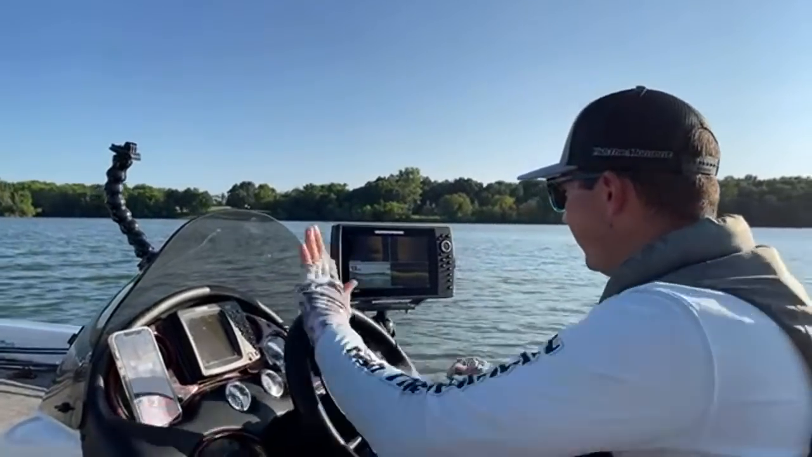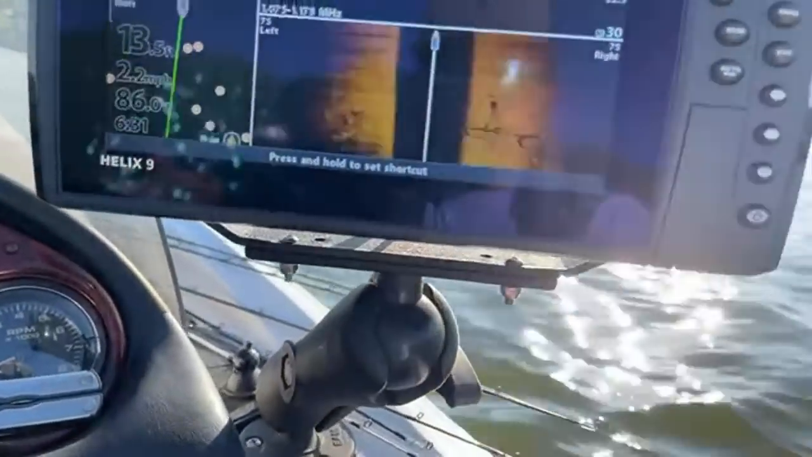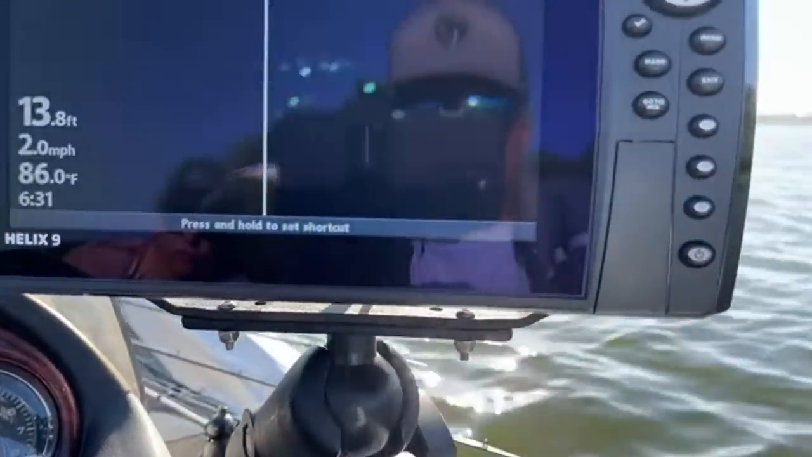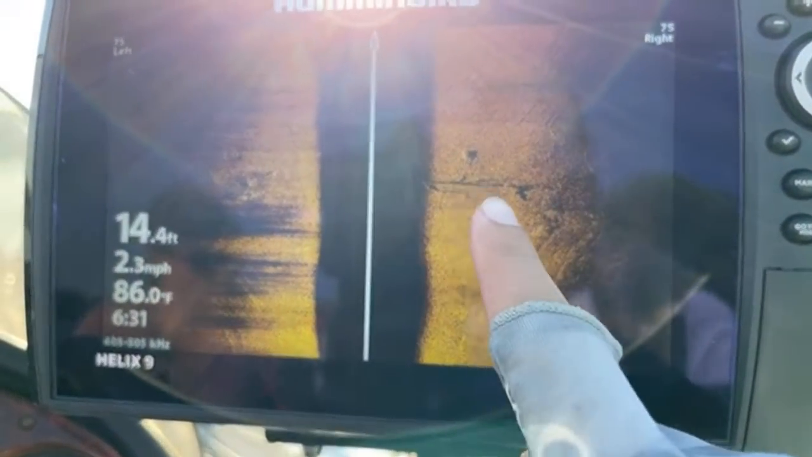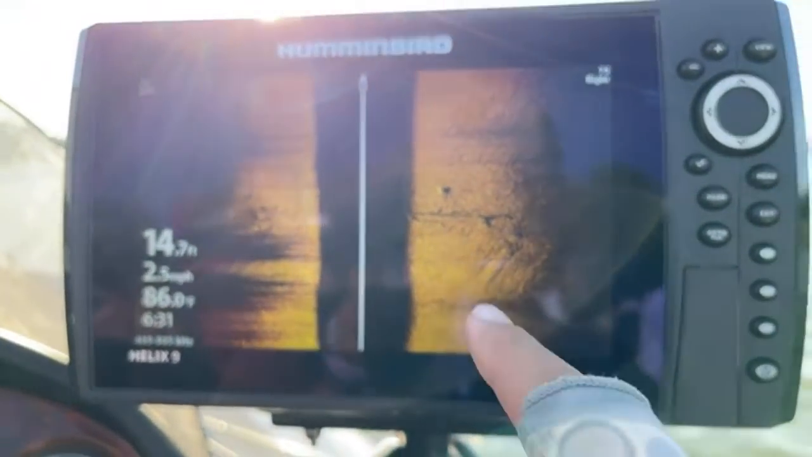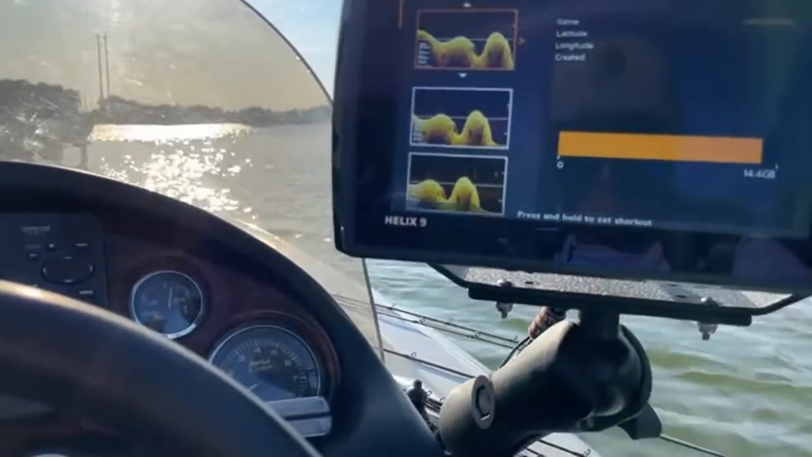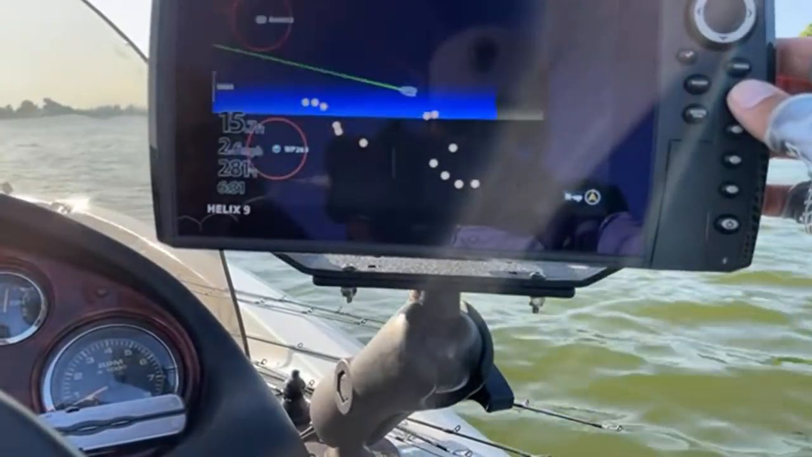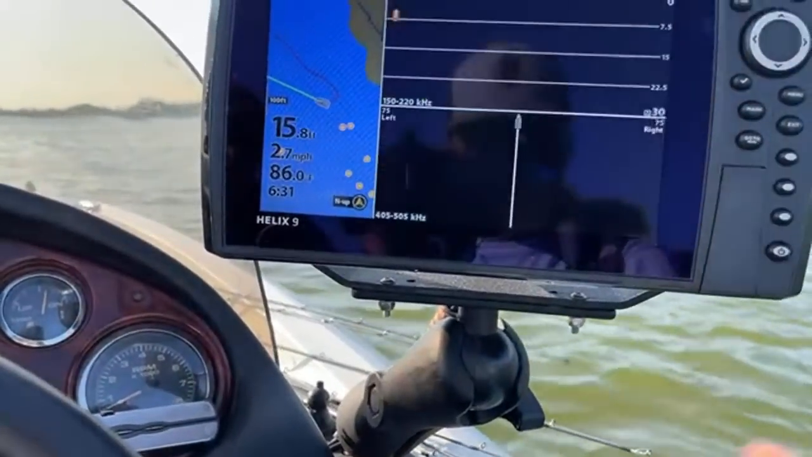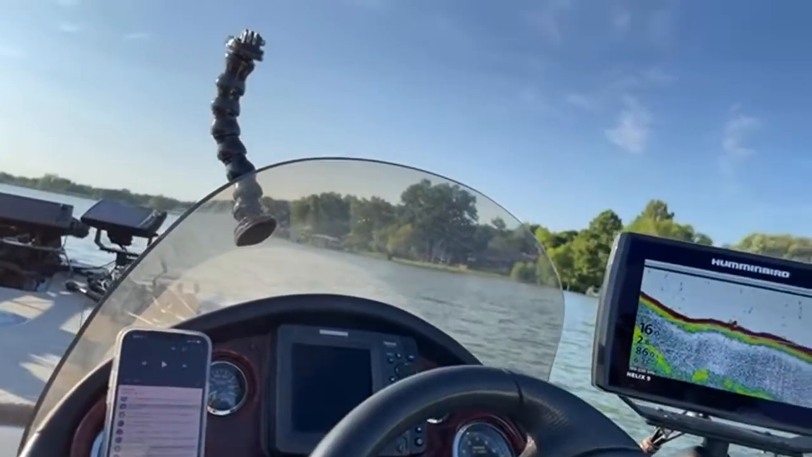Got a brush pile. I'll show this on the camera here. On my side imaging here, you can see there's a nice tree right there. So we're just gonna spin around and try to regraph that tree really fast, see if there's anything on it. It's a little bit deep. I didn't even know this tree was there. I don't think I have a waypoint on it or anything from the past, so I'll hand this back.